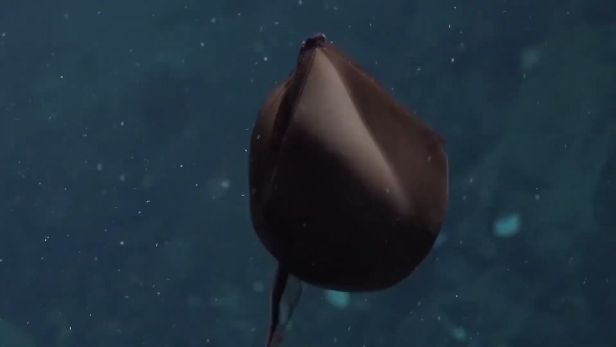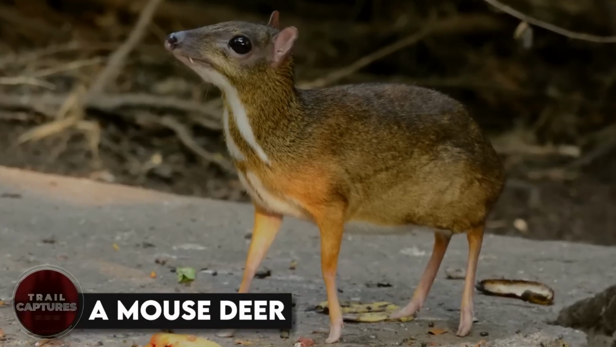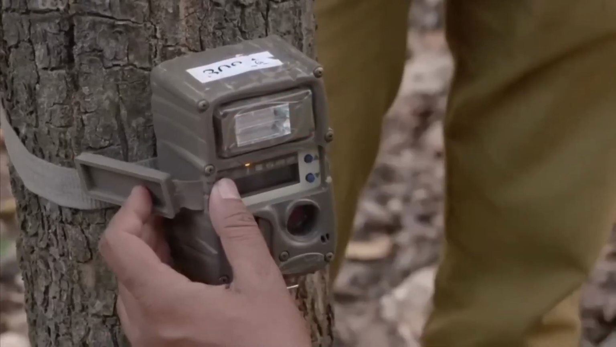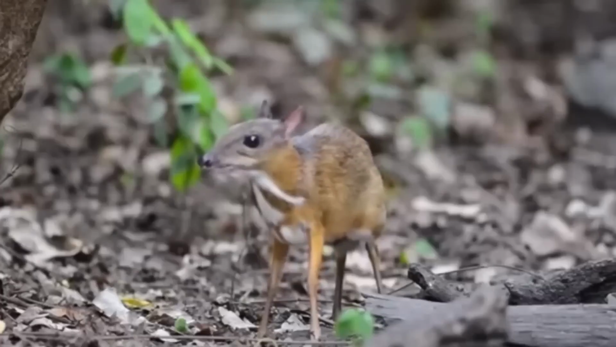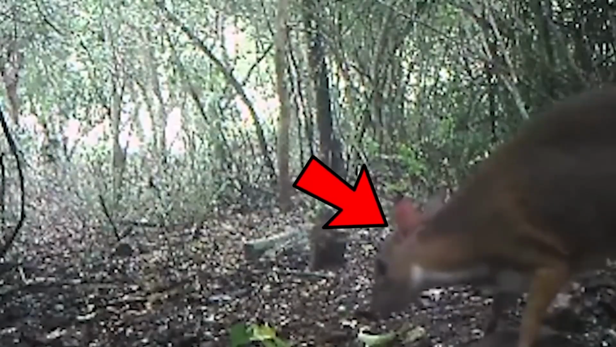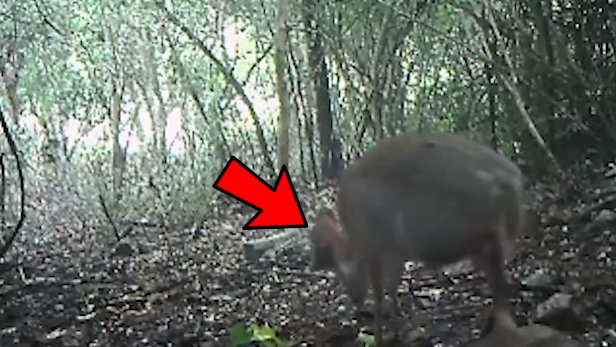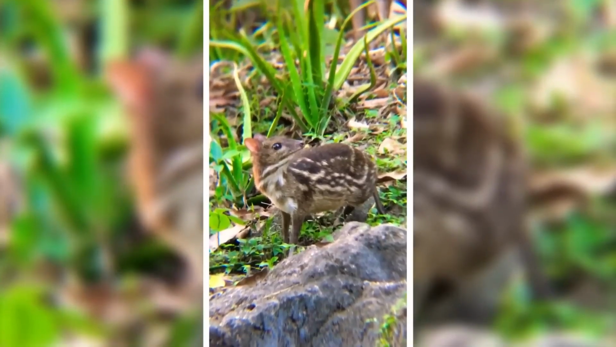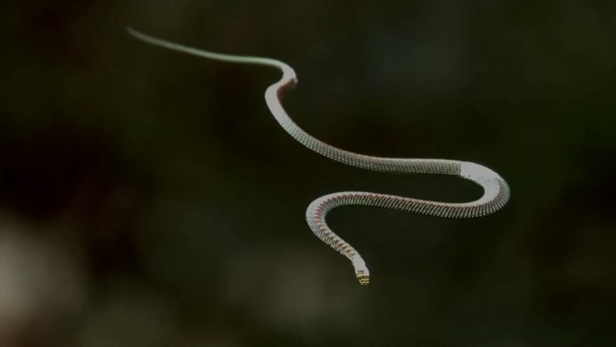Overall, it's pretty amazing. A mouse deer. The secrets hidden in the deep forest seem endless, and we never know what we might find. Recently, a trail camera in Vietnam caught a glimpse of a rare two-tone mouse deer that scientists thought had vanished 30 years ago. It was strolling around leisurely as if it owned the place. It's amazing that some of these unique animals have managed to escape hunters and predators, giving them a chance to flourish in their natural environment.